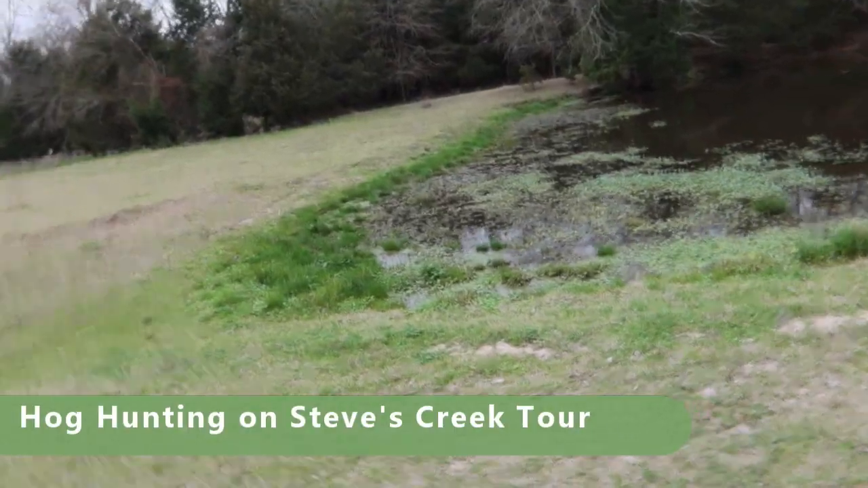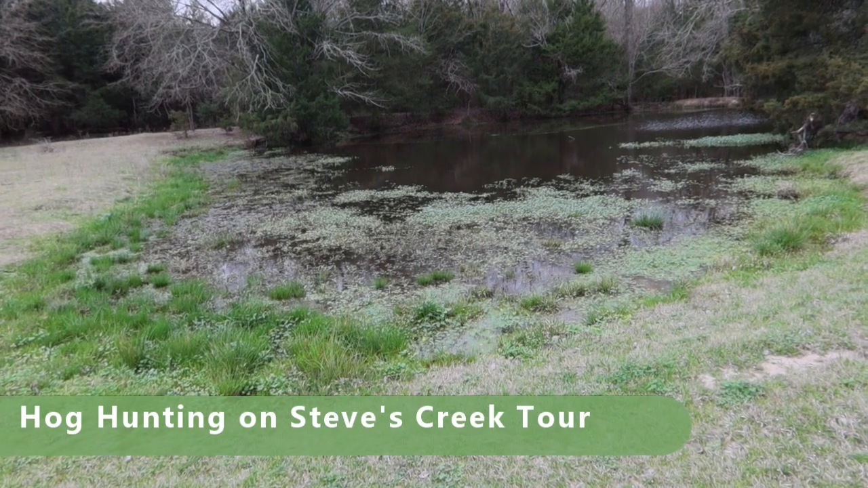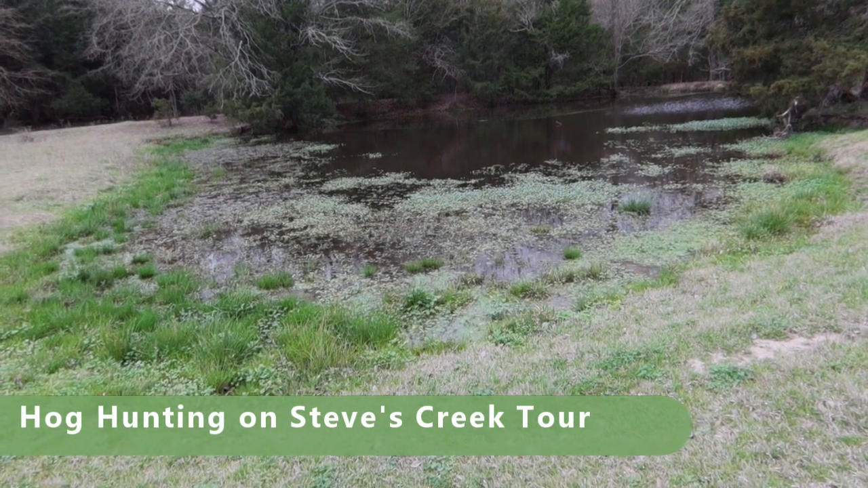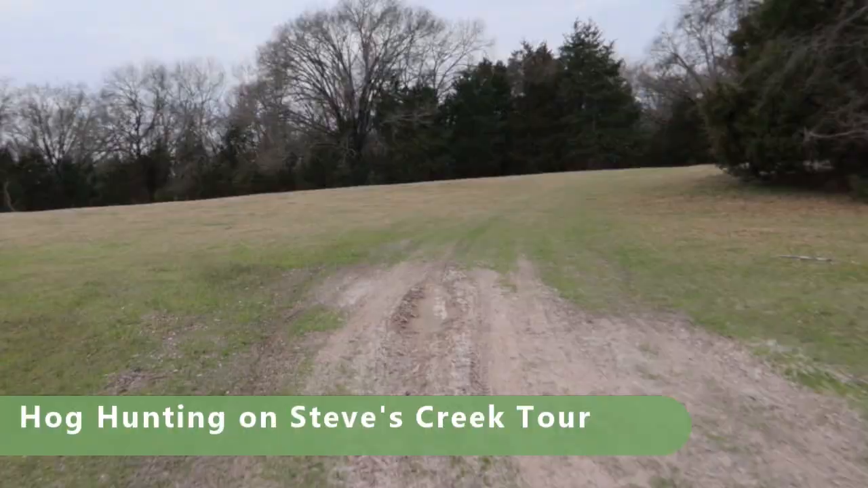There are multiple spring-fed ponds on the property. This is the largest of them. I spent a couple hours pulling bluegill out of this pond this afternoon. All good fun. Nothing big enough to keep or eat, but it was a good time.